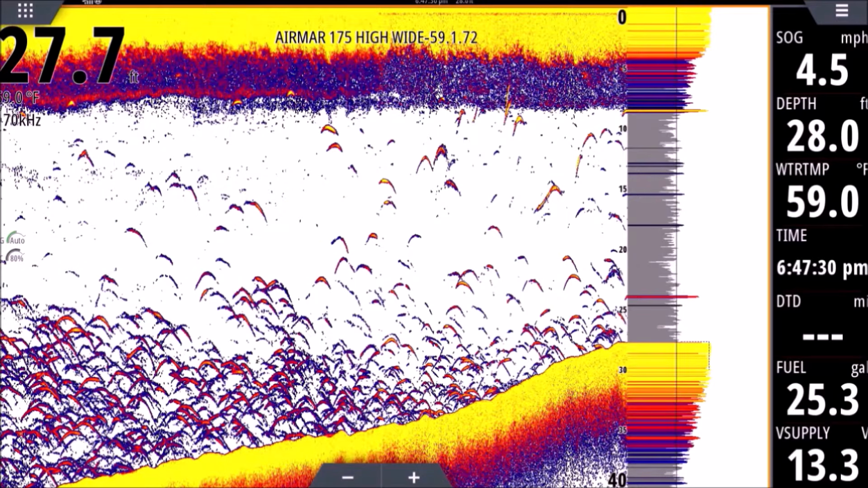Towards the right, you're going to see a gray bar. You see a 0 here at the top. Between that 0 and the 40 at the bottom, there's a gray bar. It's kind of jagged on the right side, but smooth on the left. That's our A scope. All newer fish finders have an A scope you can turn on. It doesn't matter what brand you have. This is a Simrad NSS Evo 3. The Lowrance units have them as well. Turn your A scope on. That's really going to help you learn what's happening here.